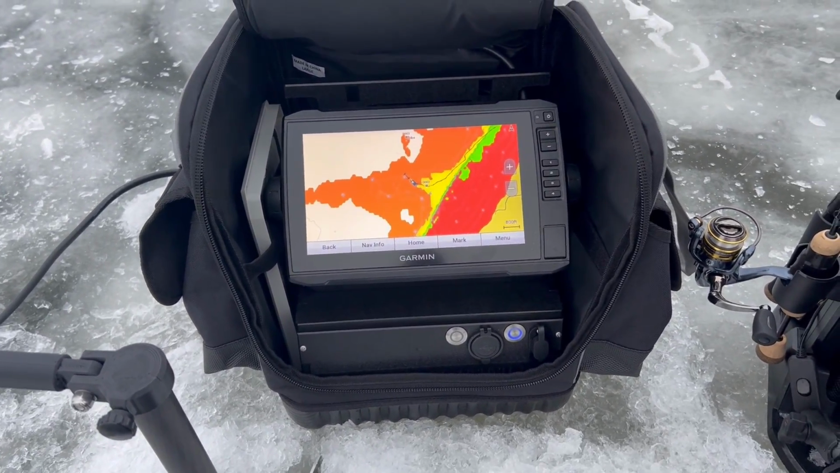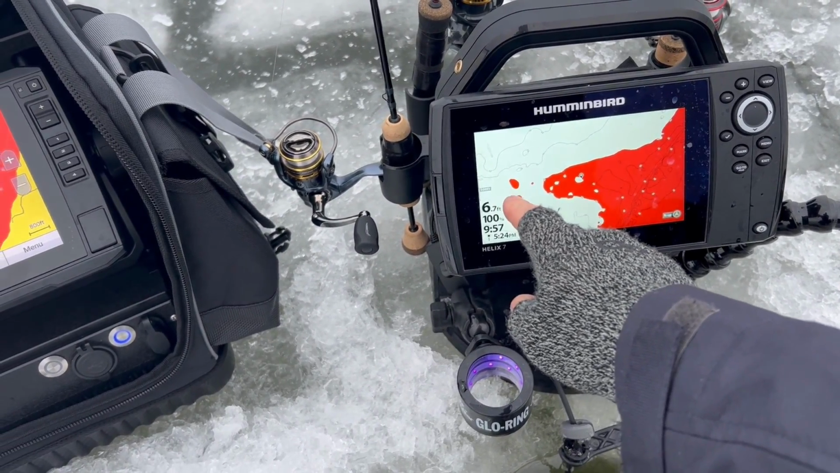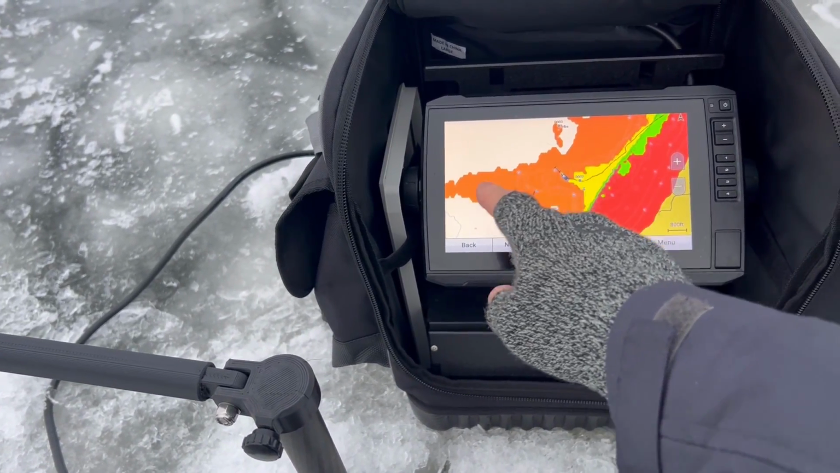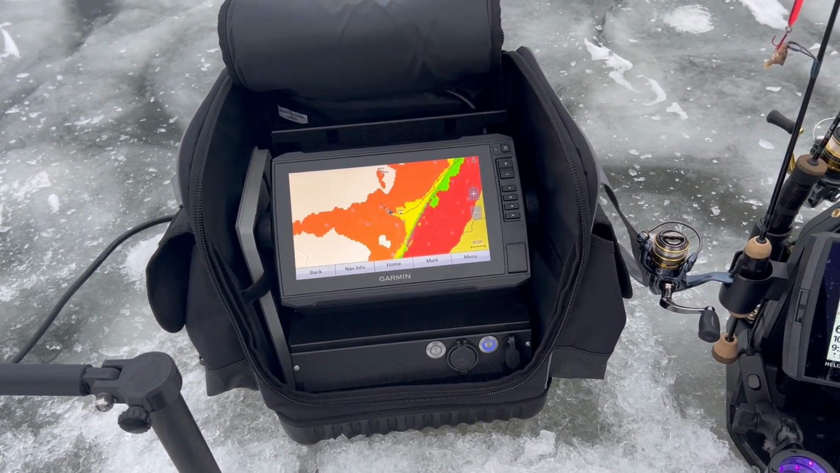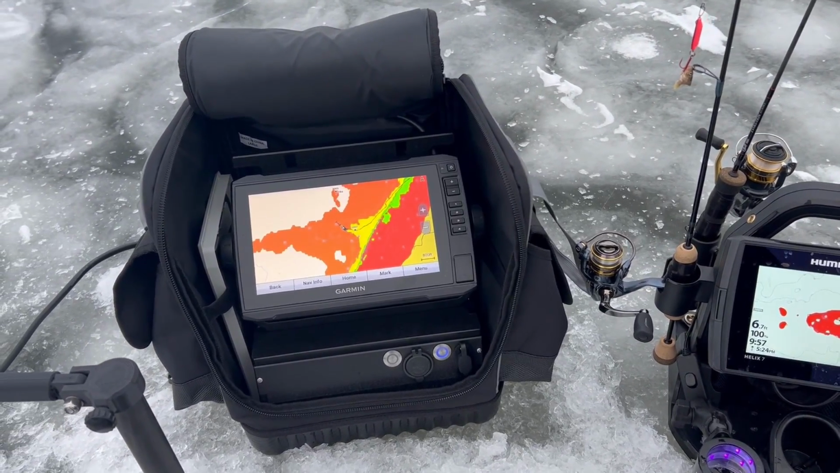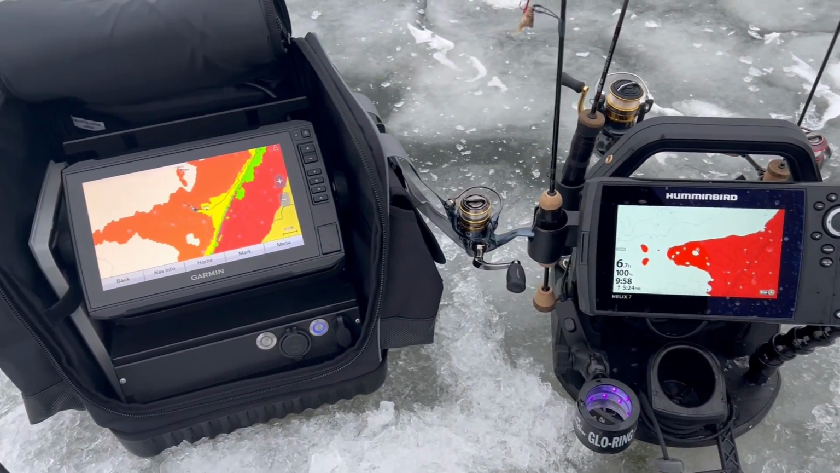But if you're really trying to split hairs, this one's showing two shallow spots out there, and this one here is just showing a peninsula. So I don't know that it's going to matter for ice fishing, to be honest. At least for walleyes, you basically get hunkered down in a good area, and they're always on the move, so you're calling them over. But just one difference between the two.